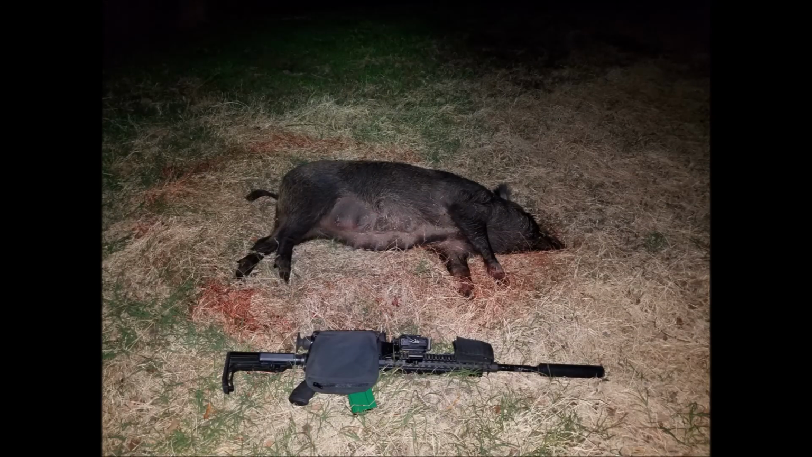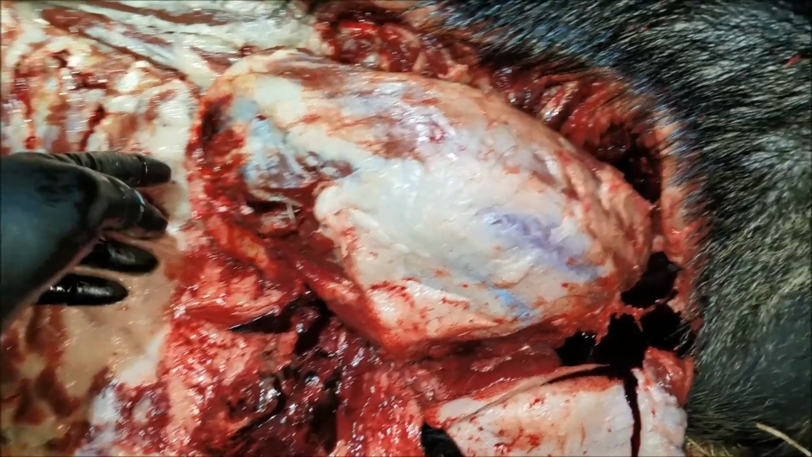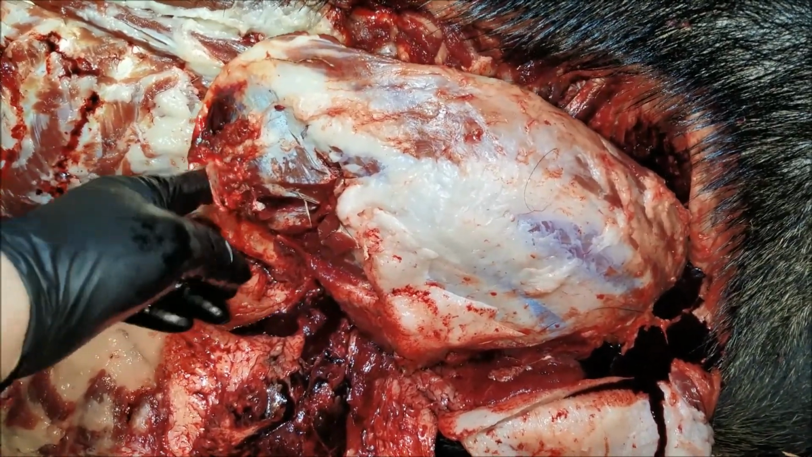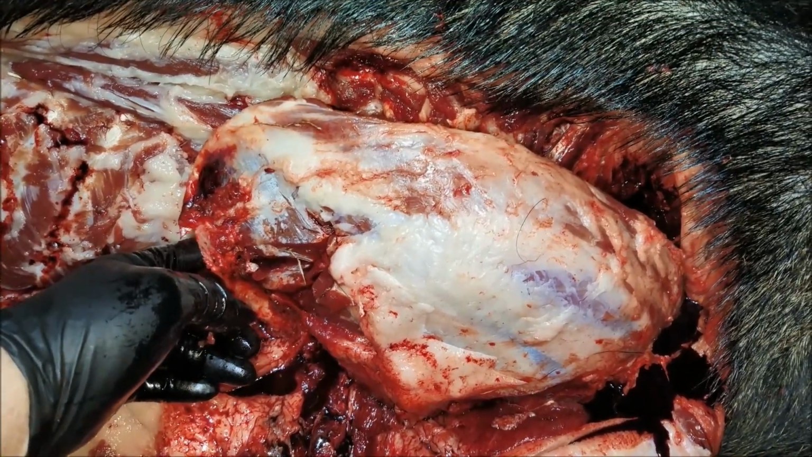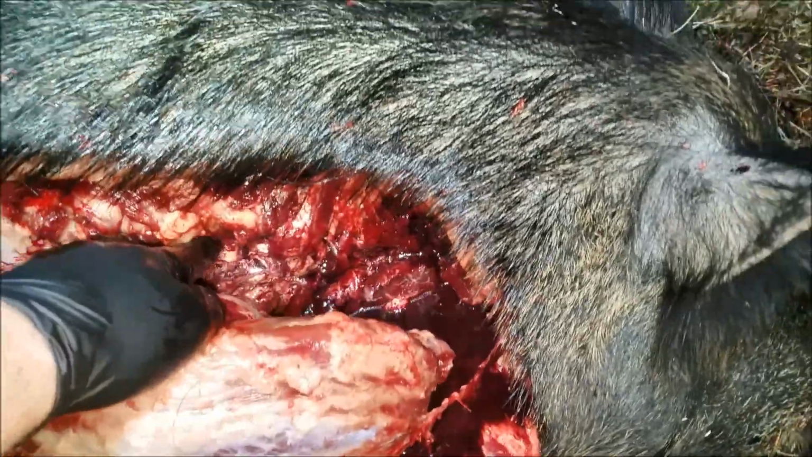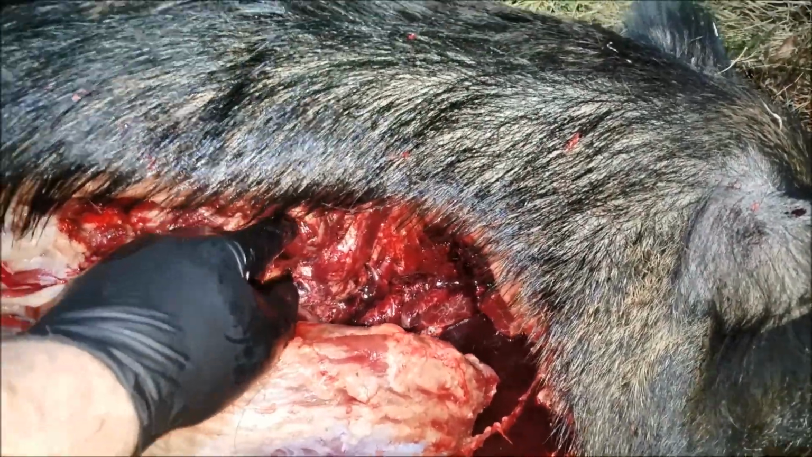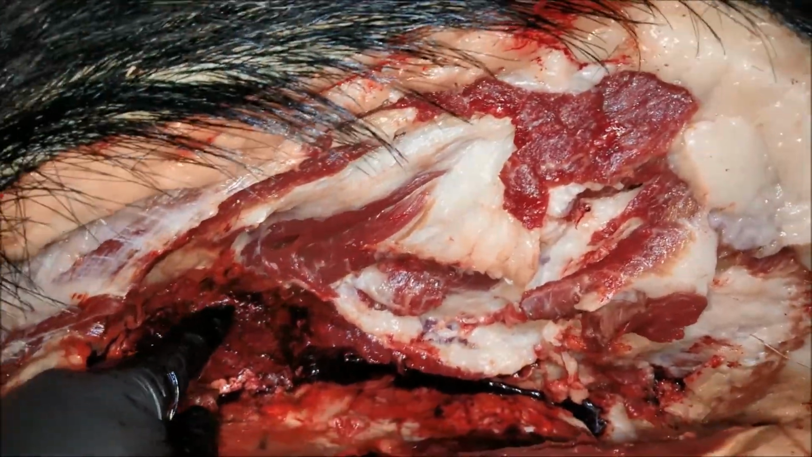The second hog was a large 240-pound sow that produced an impressive ring spray of blood. Alright, the bullet entered right about here at the rear of the scapula, traveling forward and diagonally across the body, breaking a rib, going through, hitting the spine, and coming out on the other side of the ribs right here where the bullet was recovered.